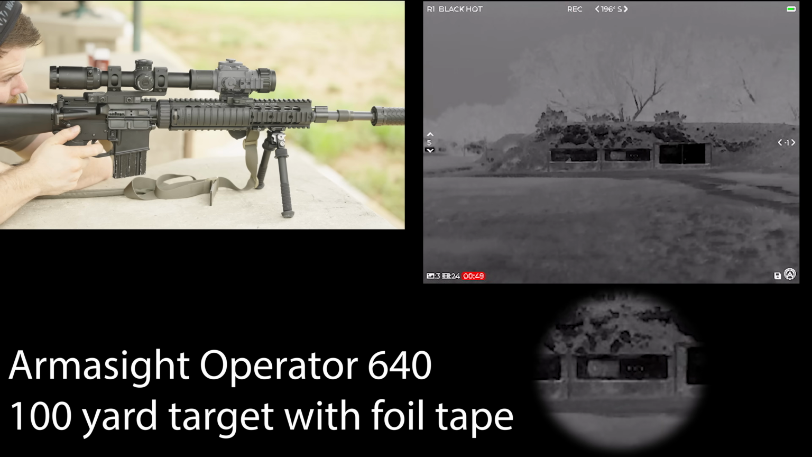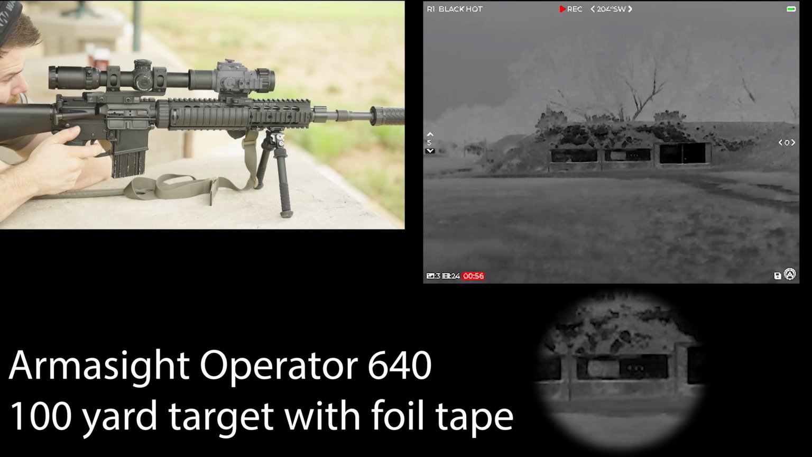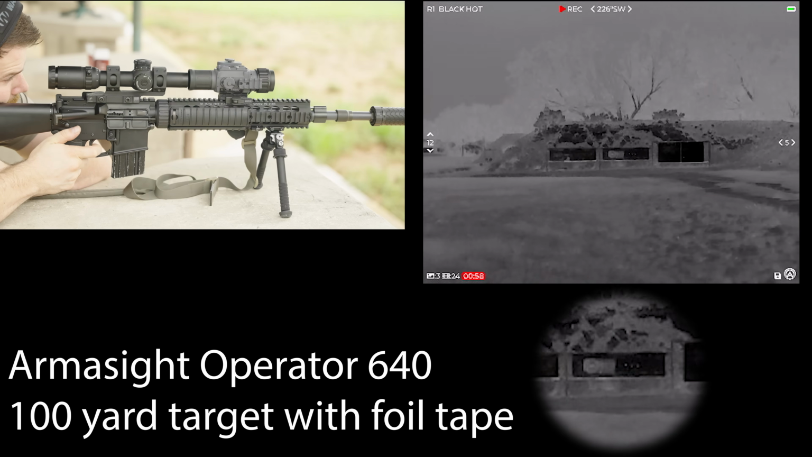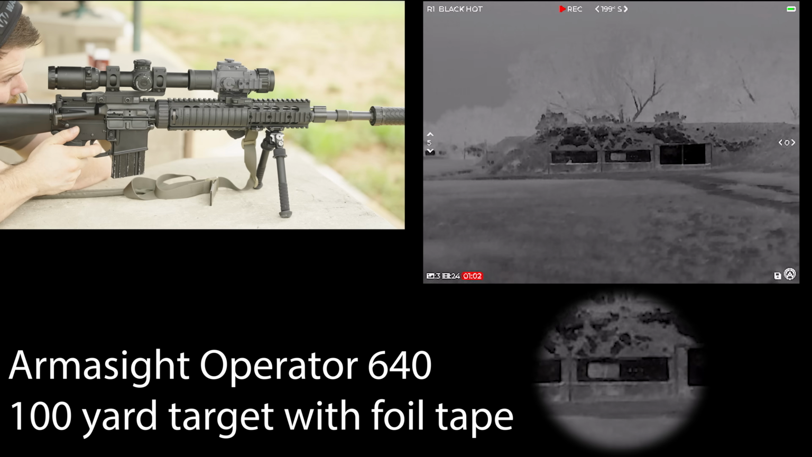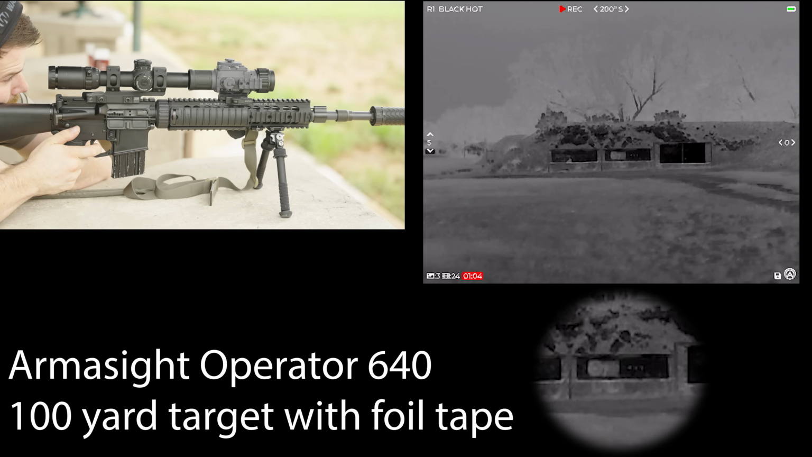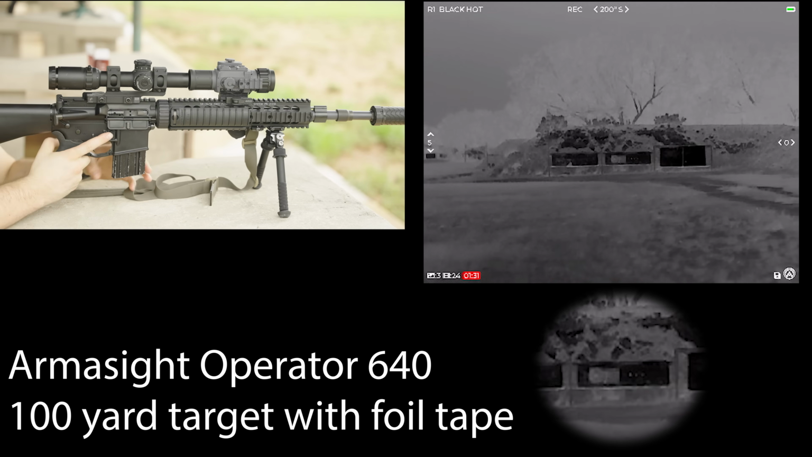The Operator 640 probably struggled the most in terms of what I could see to the user's eye when looking for that foil tape, so I kind of had to hold center of that paper target on the left. However, in the footage, you can actually see the foil better than you could in the CV25's footage. I point this out because compression rates are going to do different things, and I'm really trying to speak to what I saw to the user's eye.